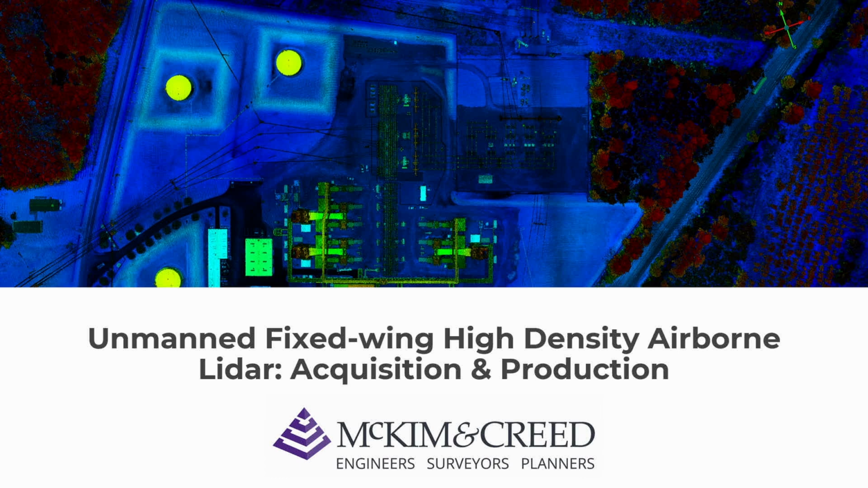This presentation is going to be more technical in nature. It's going to focus on acquisition and production for airborne LiDAR, specifically high density collected from unmanned aerial systems.